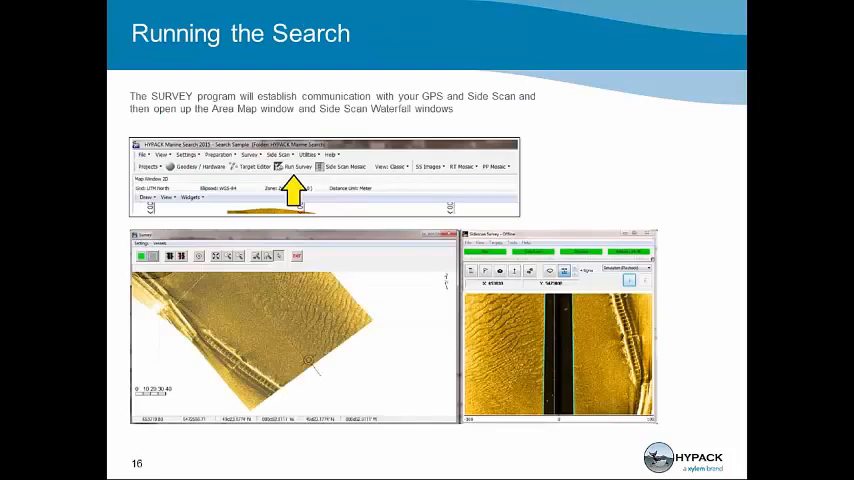Now, we're going to go out and run the search. We've gone in, we've set up our Geodesy, we've created an incident report. We can bring in any background charts or maps that we need to use, and then we run the survey. Once we run the survey, you're going to get two windows that are going to assist you during the survey.